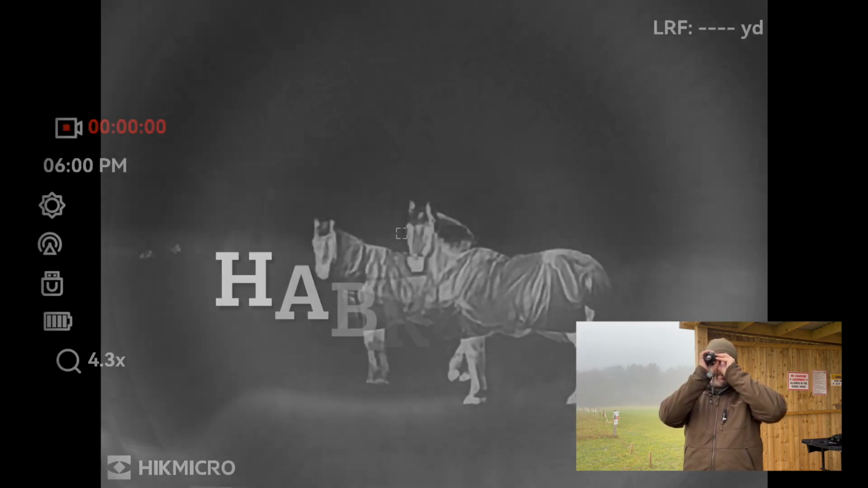So sorry guys, the picture isn't great, but I'm going to take it out later and try and show you some rabbits.